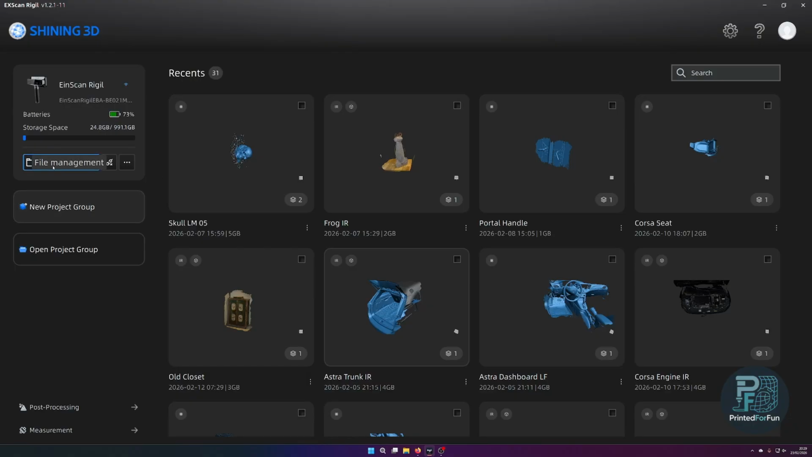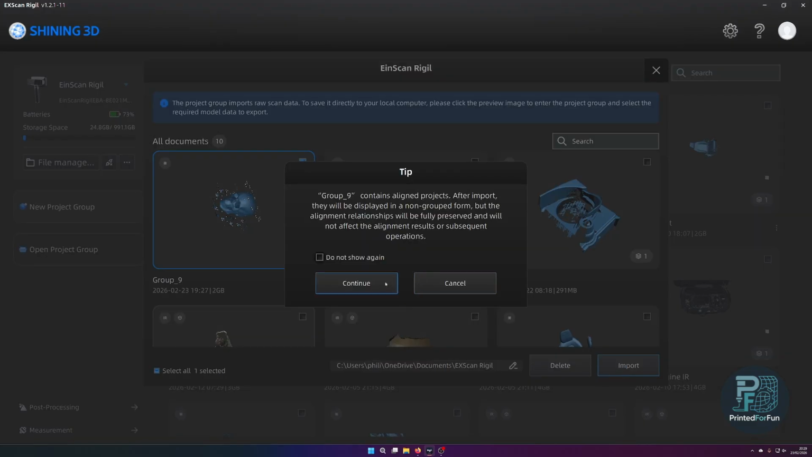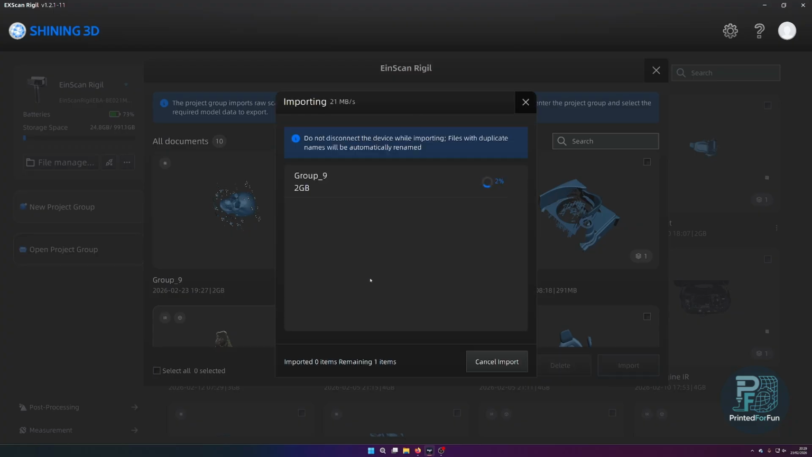But what you also can do is just go into the file manager. What you're having here is all the scans that I'm currently having on the scanner. And here is my skull scan. So I can now directly import the whole project, and it's just pulling it over Wi-Fi. As you can see, it's roughly 20 megabytes per second, which equals roughly 200 Mbit Wi-Fi speed.